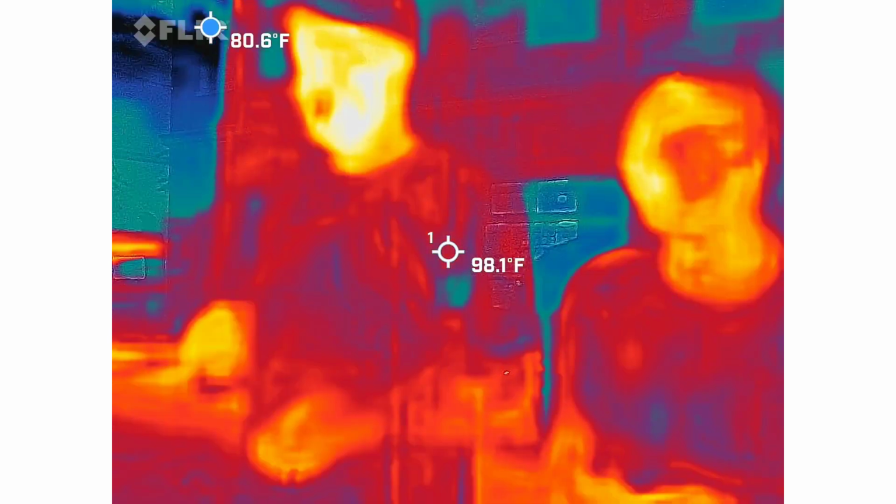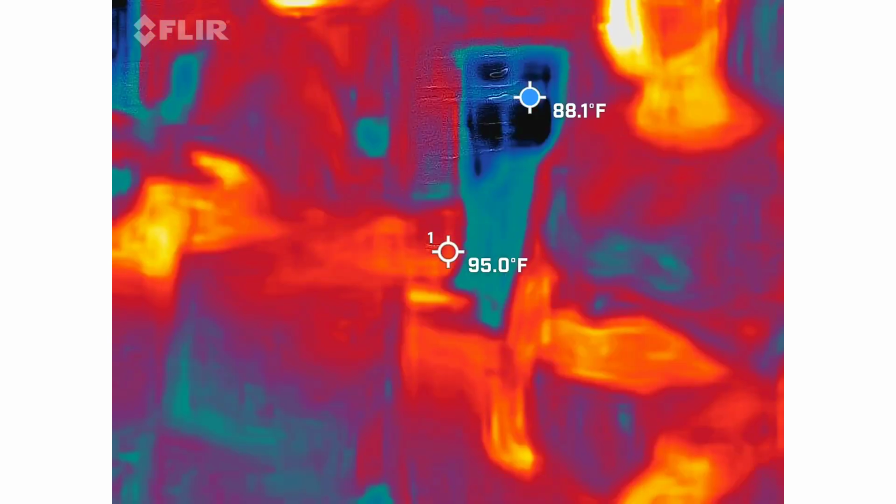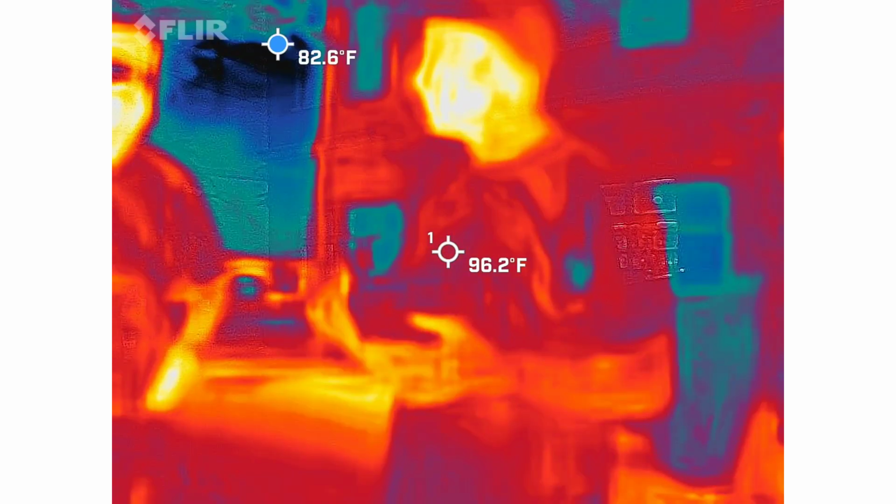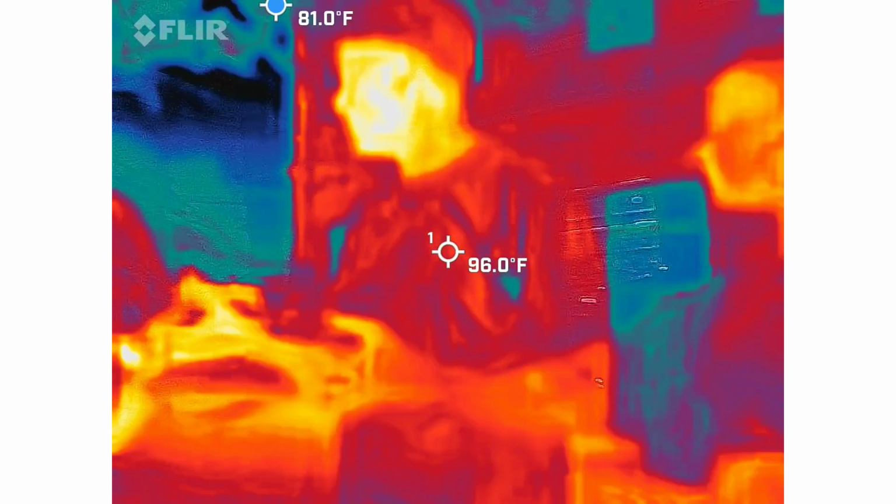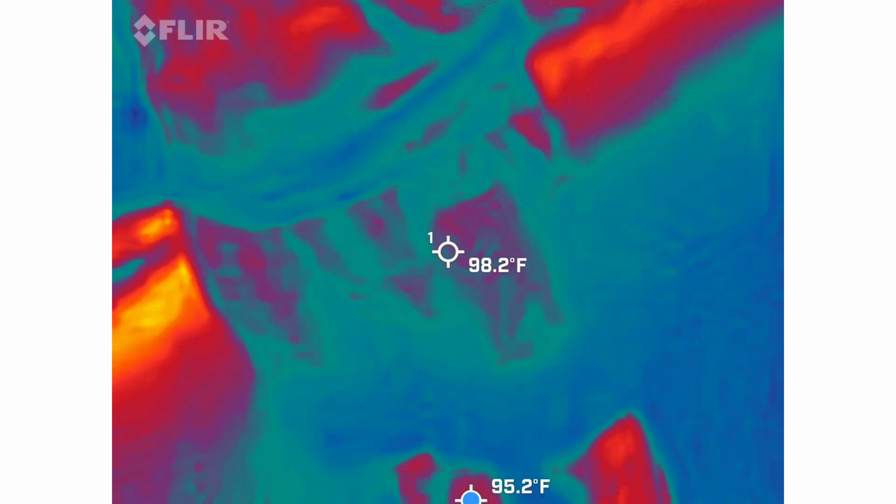Right there. This is a millimeter. So basically this is going to measure electromagnetic fields. The top number is going to give us those numbers: parking meters, buildings, wiring, those kind of things. We're going to use that to debunk some things and hopefully get some really high spikes where they're not supposed to be any spikes. So anything above 2.5, I want to know what's going on.